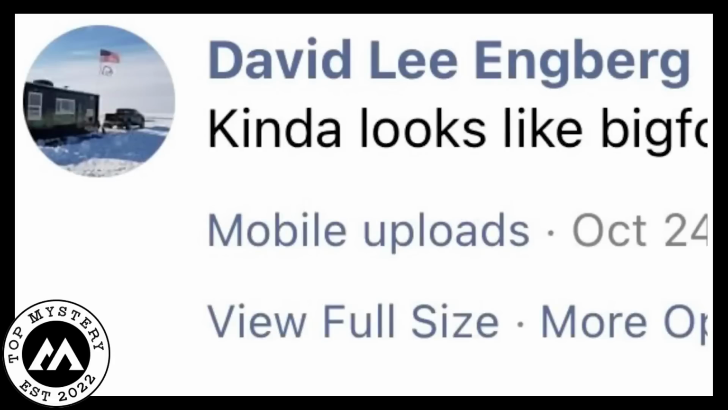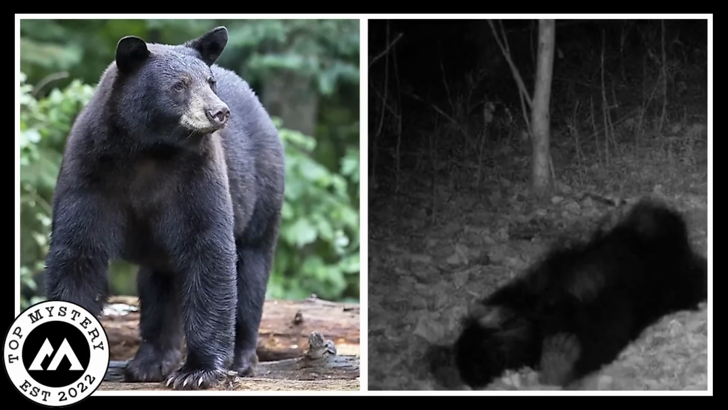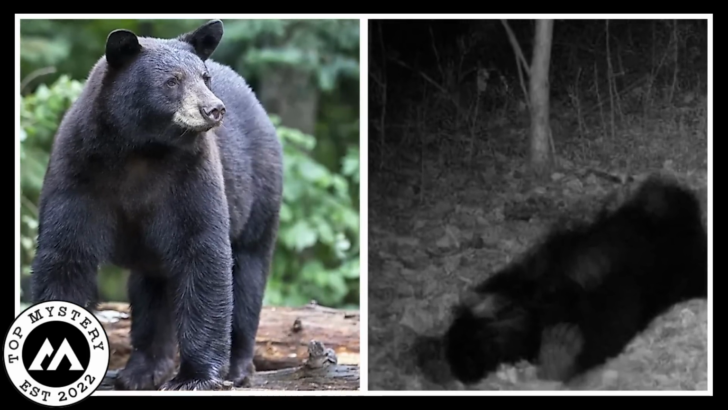David Lee Enberg shared this trail camera photo that is making folks scratch their heads. There's this dark creature chilling in the woods, and where it's at is a big mystery. Some folks thought, hey, it's just a black bear catching some Z's on its reverse. But others jumped in with, nah, that is Bigfoot taking a nap in the forest.